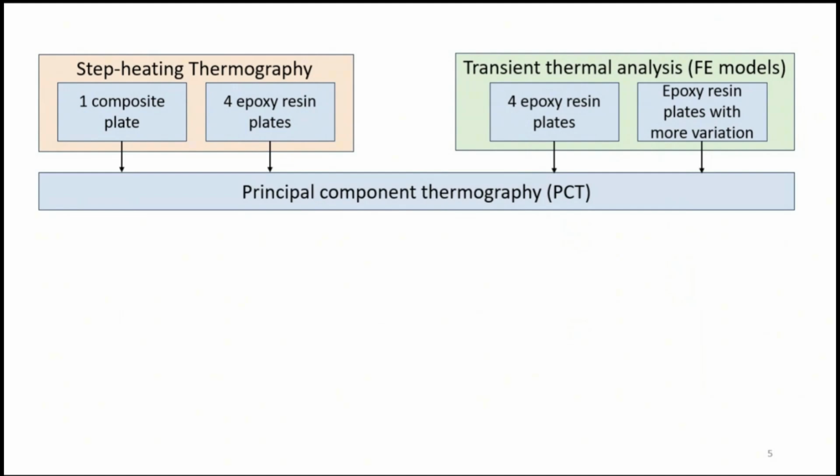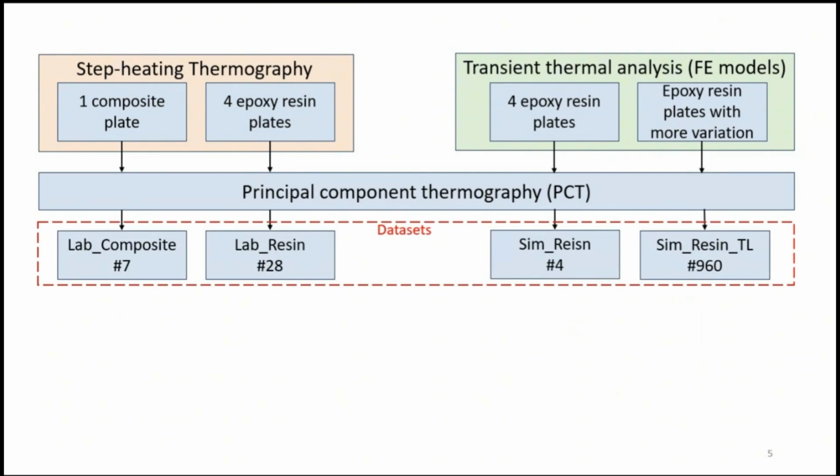Then we use principal component thermography, which is essentially a pre-processing step to synthesize the video in a few images. So we transform the temporal sequence into a few stacked images, ending up in a 3D array.